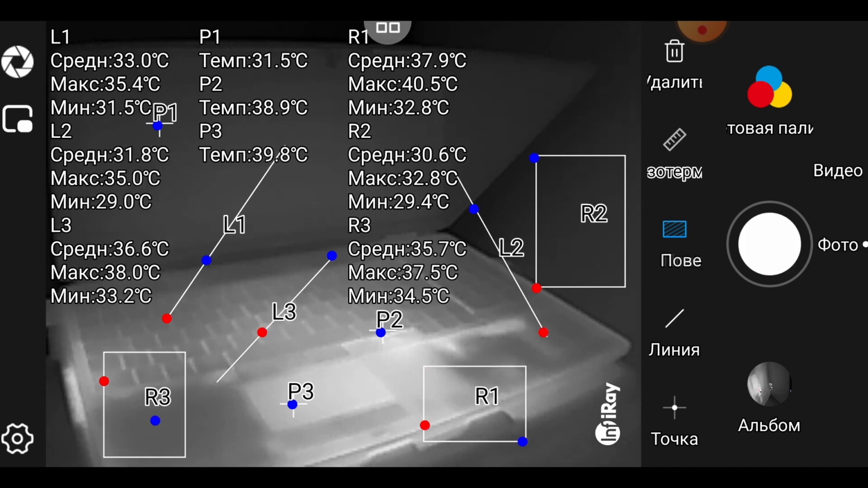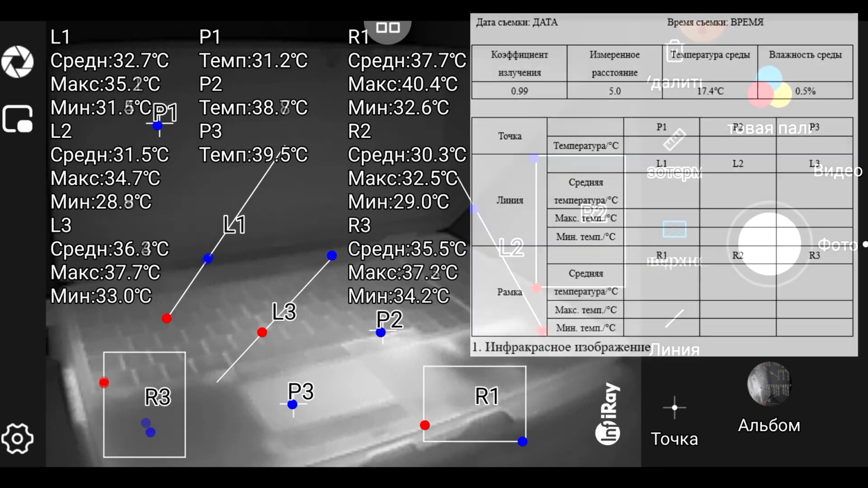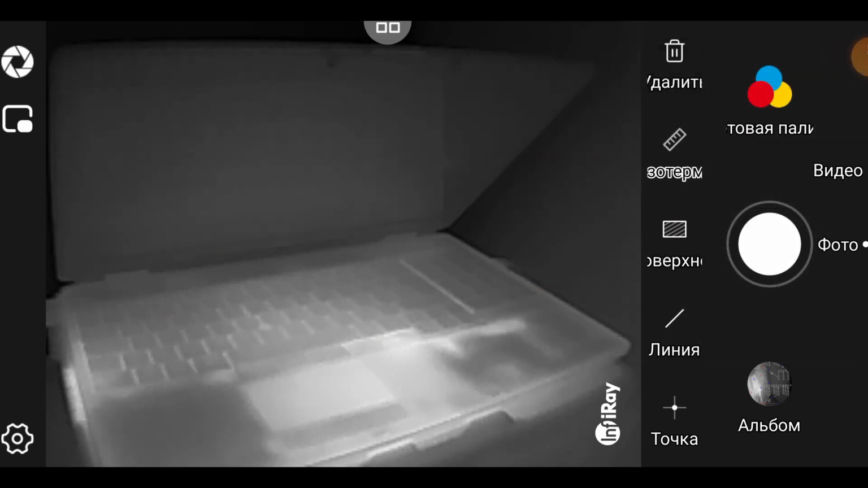If we now take a photo, then along with the image we save all the temperature values, which can be displayed in the form of a table. We click the trash can and all our constructions are deleted.